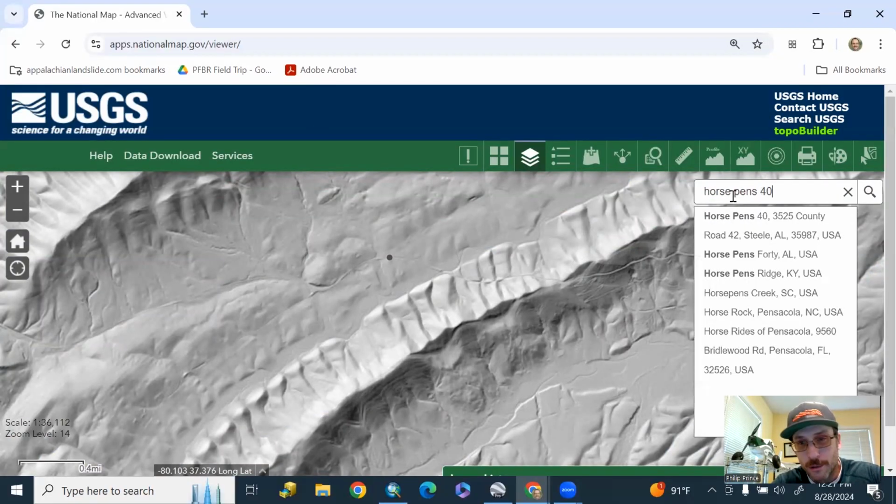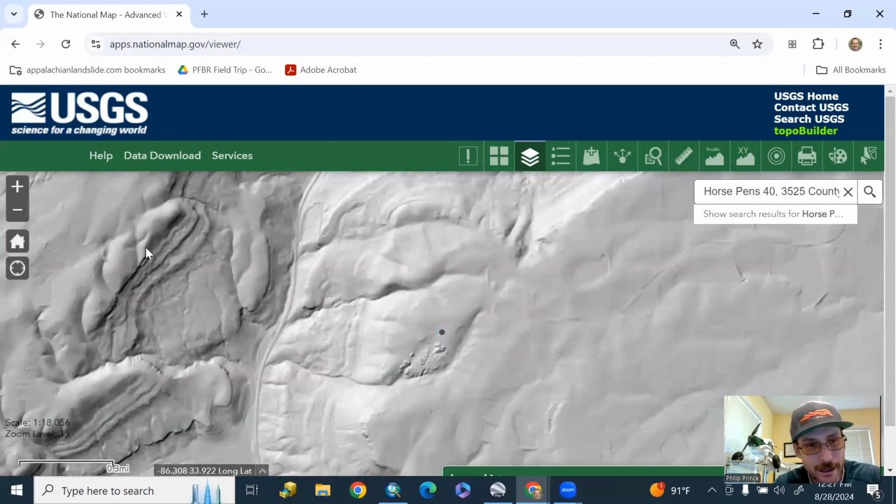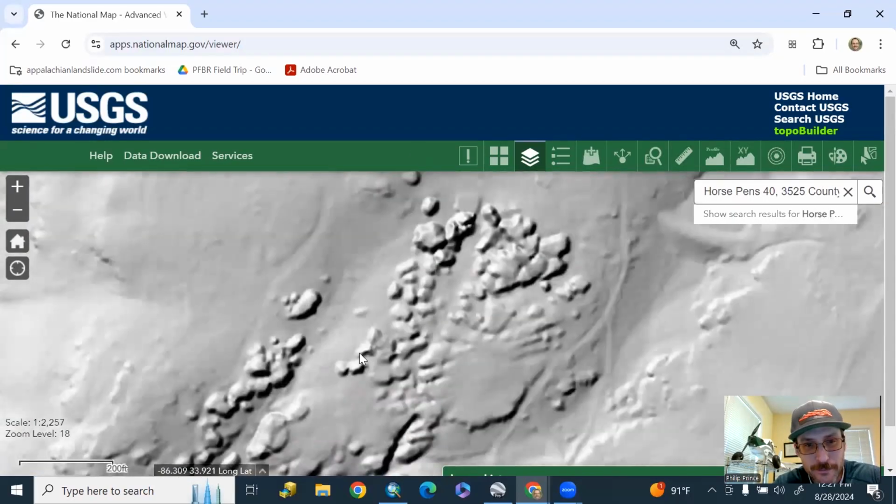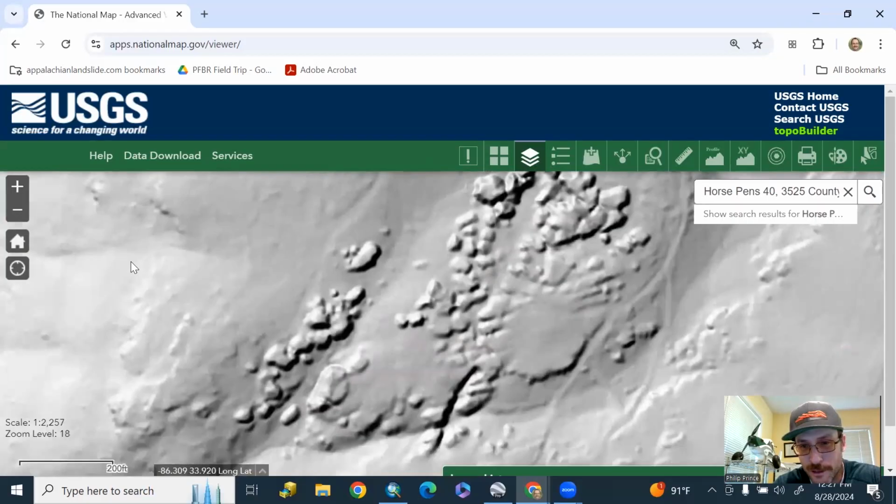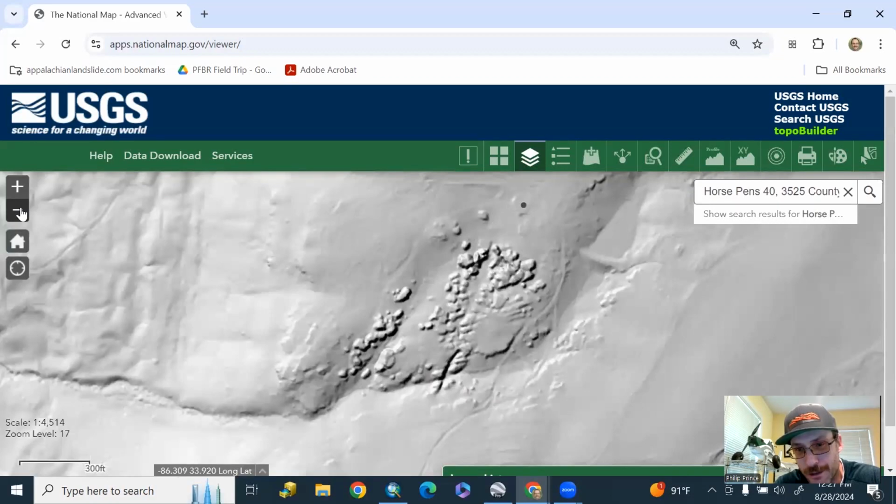For the bouldering types out there, we'll go to Horse Pins, Alabama. It'll fly you right to it. Zoom in there, and there you go. Big boulder field on this sandstone cap rock here. So the resolution is pretty comparable to what you saw there in Virginia.